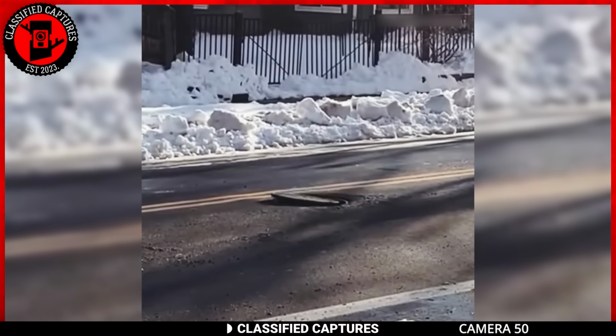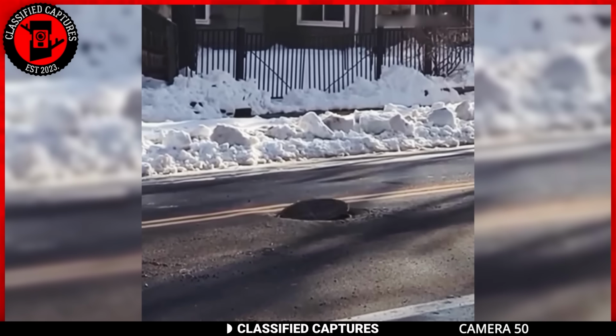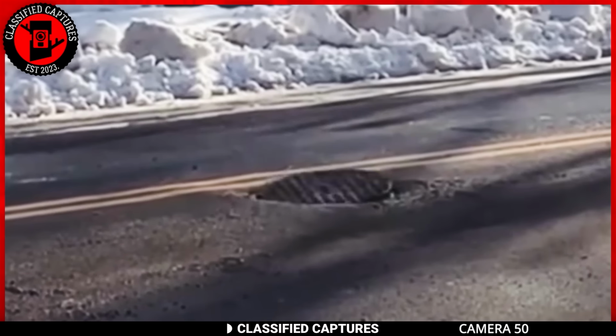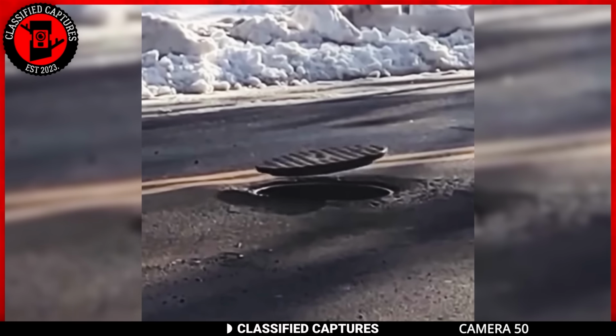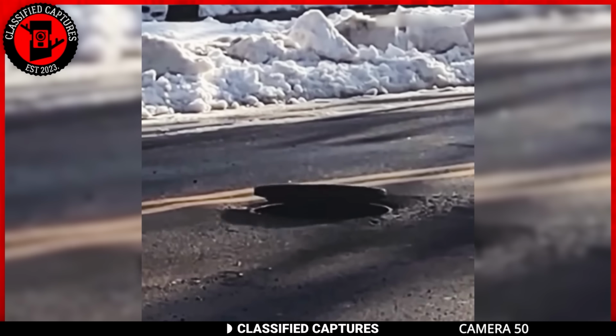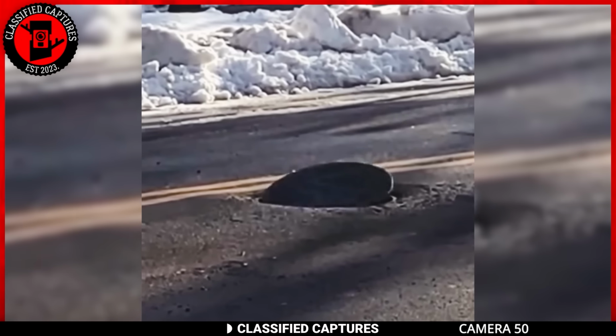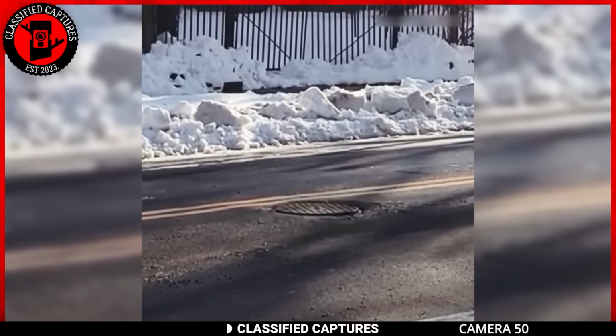Have you ever seen a sewer cover dance? If you answered no, then boy, are you in luck. Enjoy. This footage was captured by a man who noticed a sewer cover dancing. It's not a waltz or anything remotely close, but how else do you describe this? There was no one around, no indication of a rope attached to it, which makes the whole thing strange.